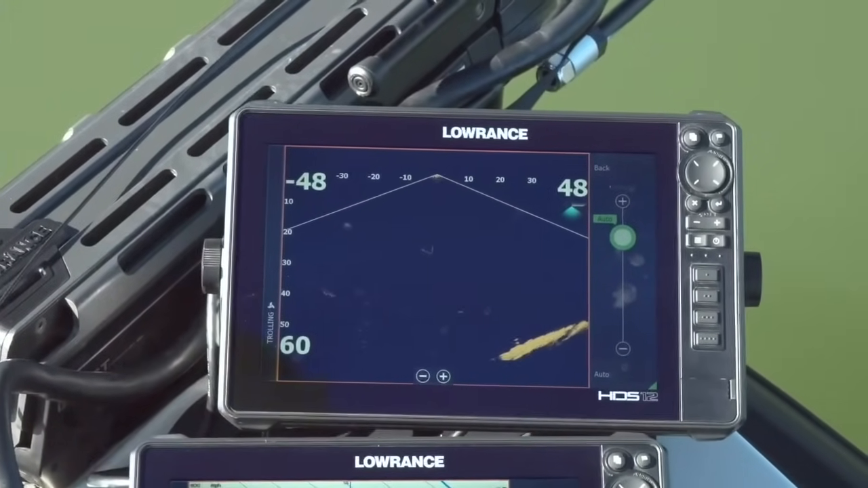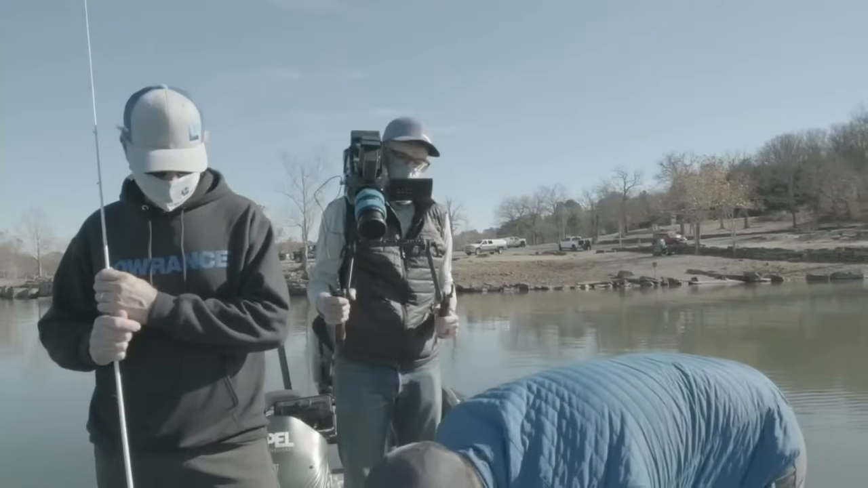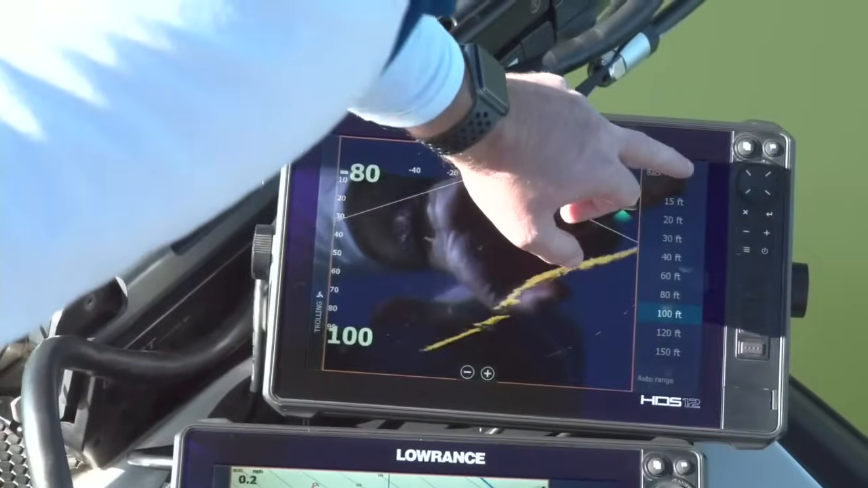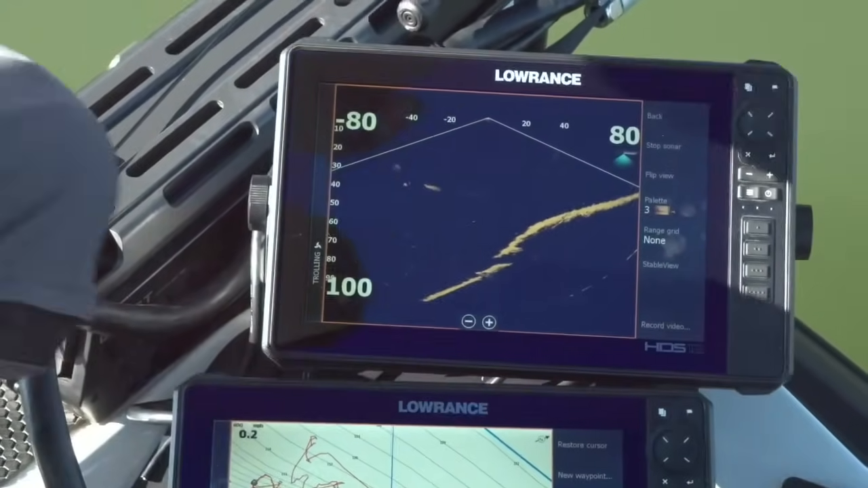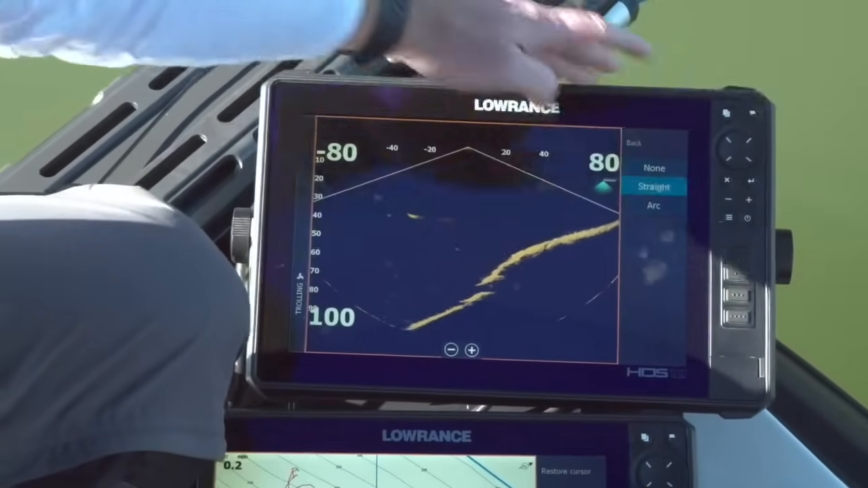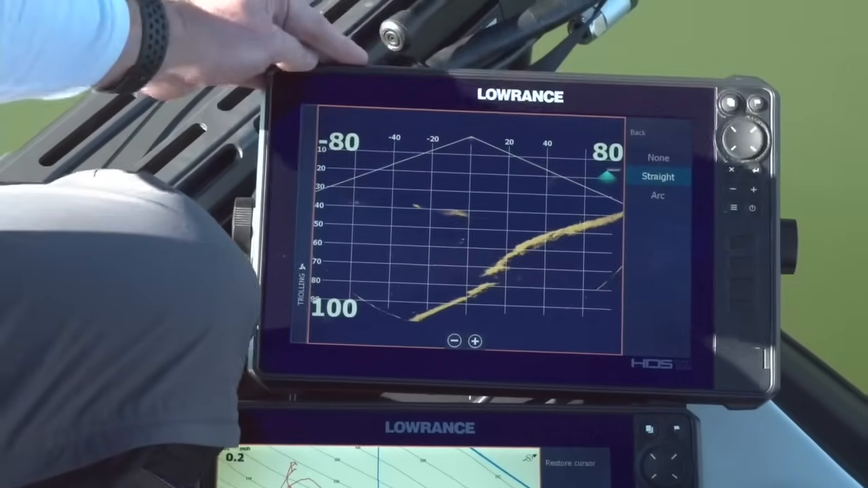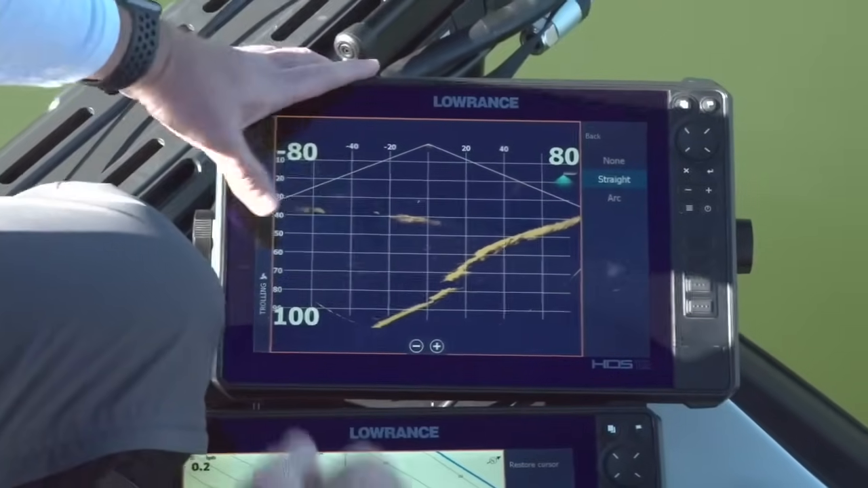Any other follow-ups there? Hang on just a second. You guys put grid lines on the screen? We can do grid lines, yes. We have the grid lines off by default, but they're pretty easy to turn on. In down and forward, we have a standard, what they call straight. It's just boxes. This is 20 feet, 30 feet, 40 feet.